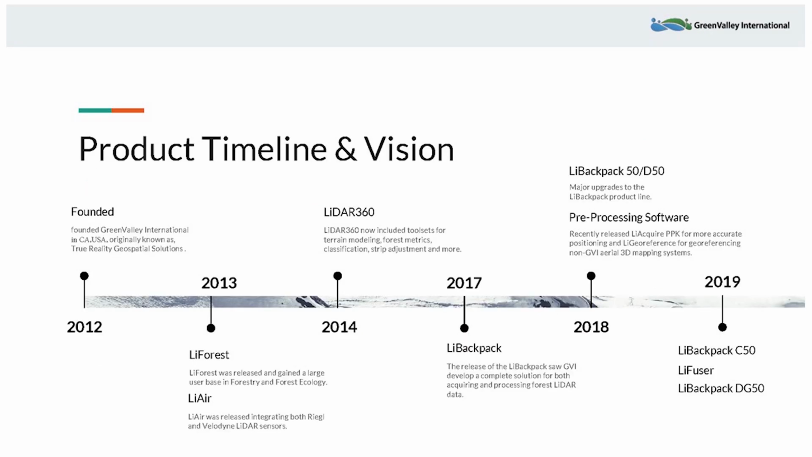A little bit more about GreenValley International. So we were founded in 2012 in California, and the original name of the company was True Reality Geospatial Solutions. At that time, the company was largely involved in developing algorithms for processing UAV LiDAR data, fixed wing LiDAR data, and data that was captured in forest environments.